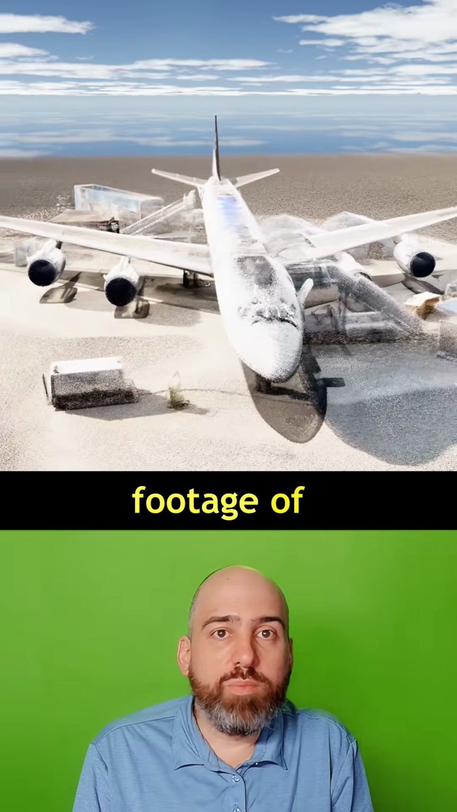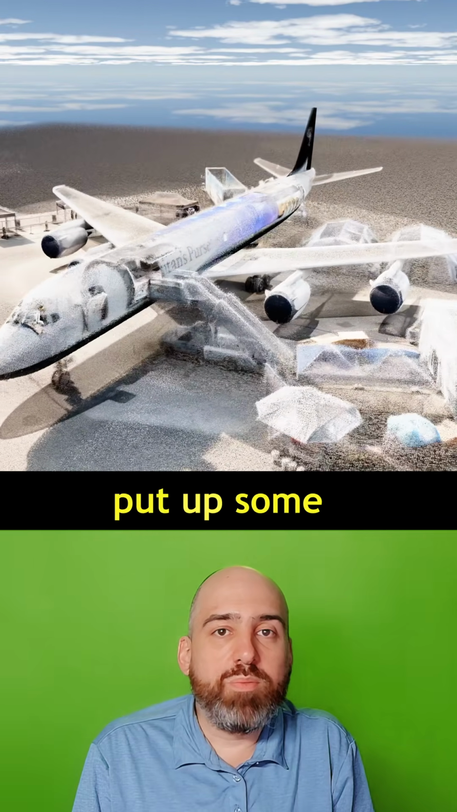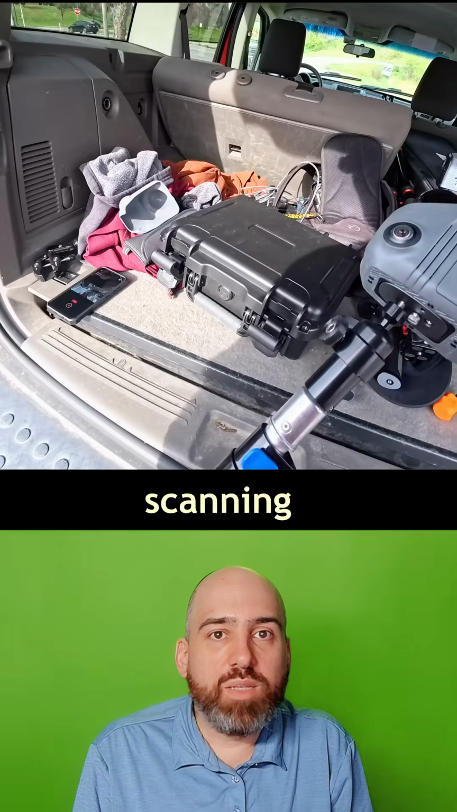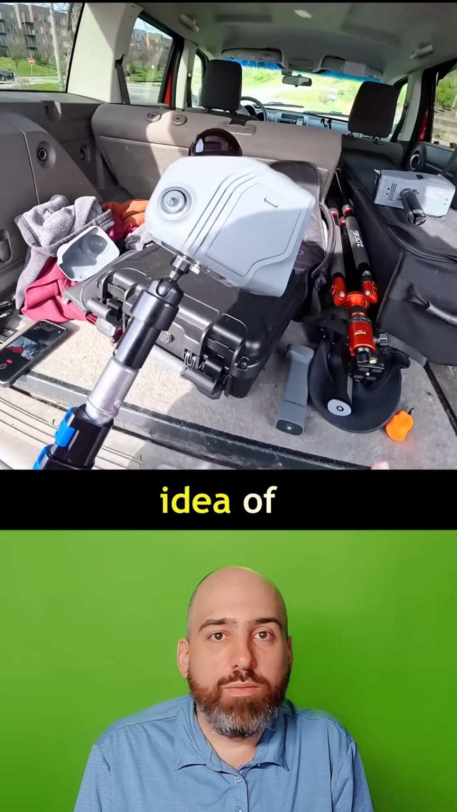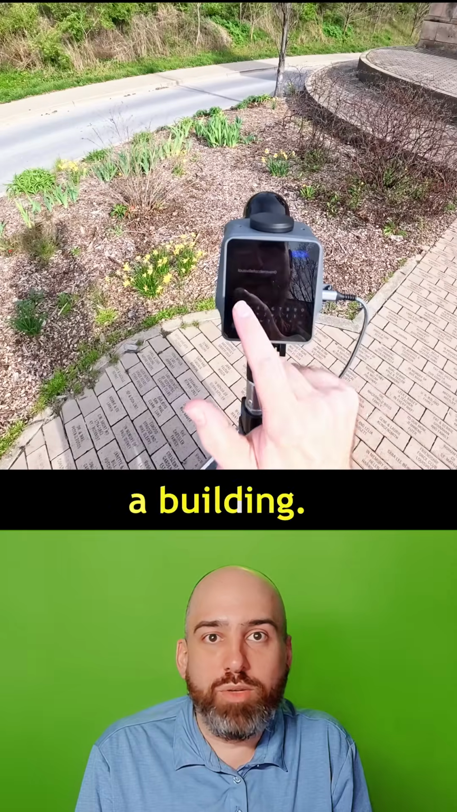I wish I had some footage of me scanning the aircraft so you could see what this actually looks like in practice, but I'll put up some footage on the screen of me scanning some other object so you get an idea of what I'm doing. Just pretend there's an aircraft in the background instead of a building.